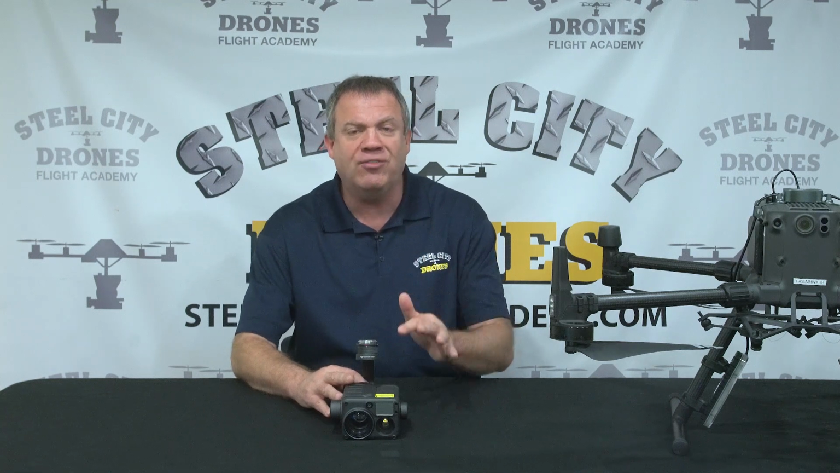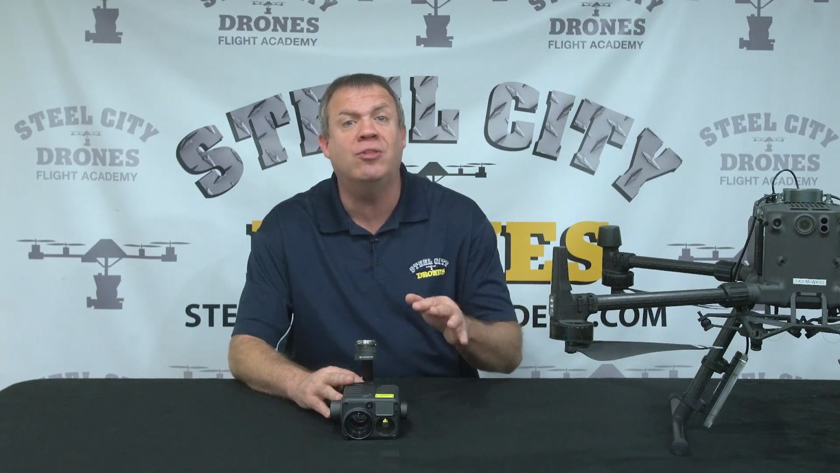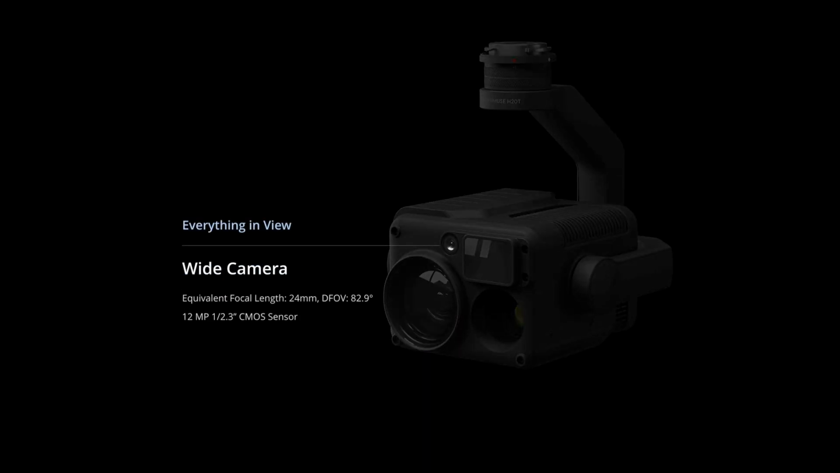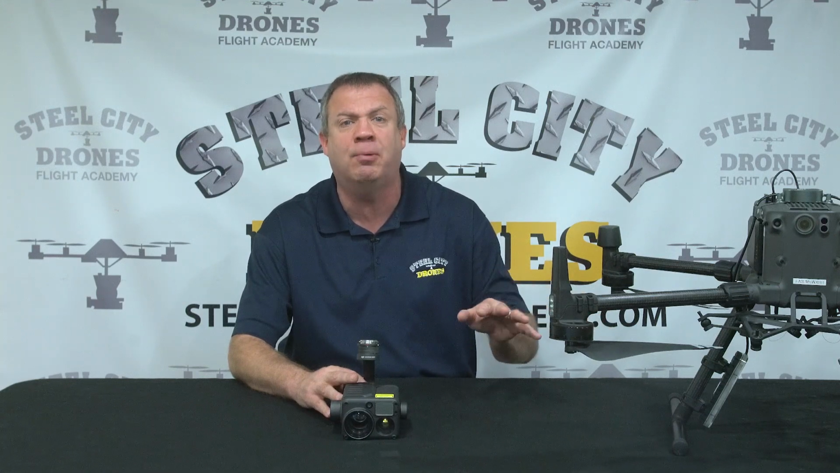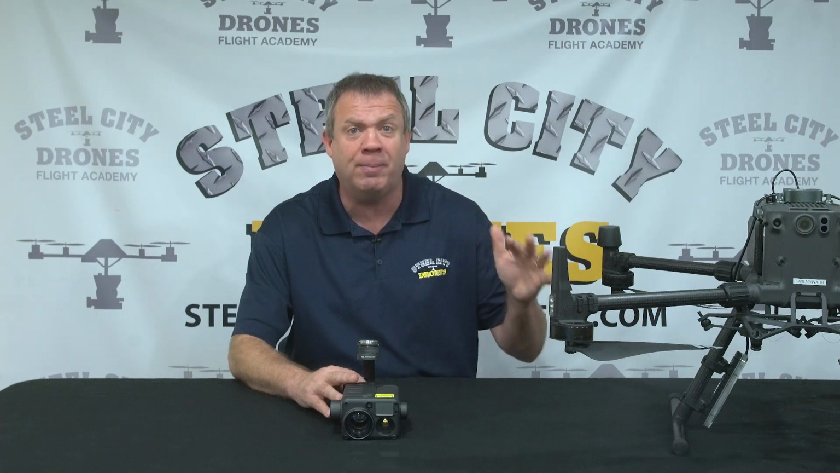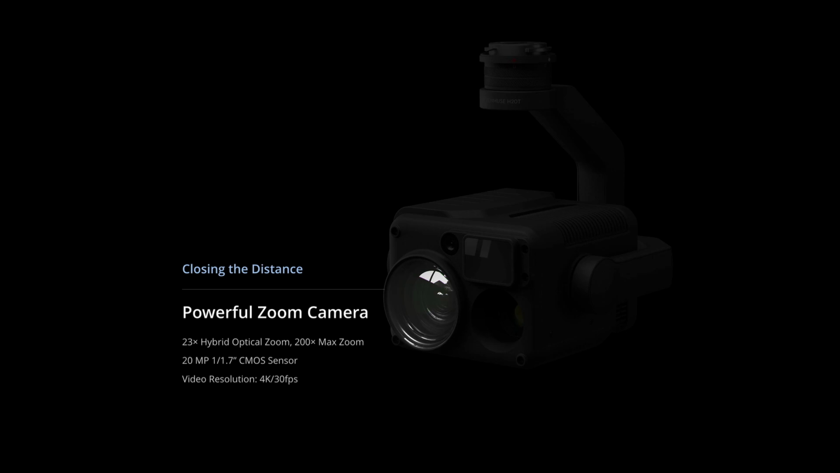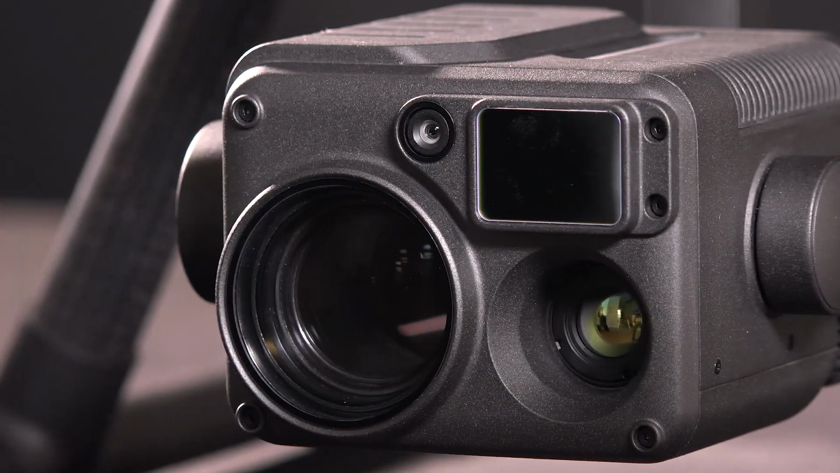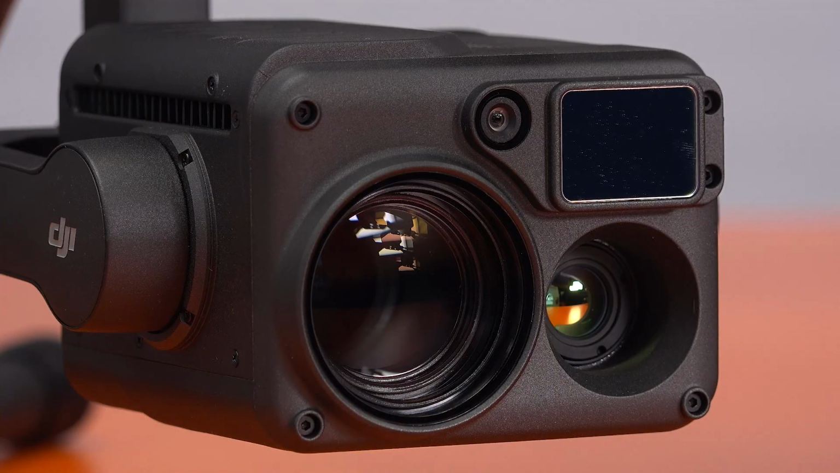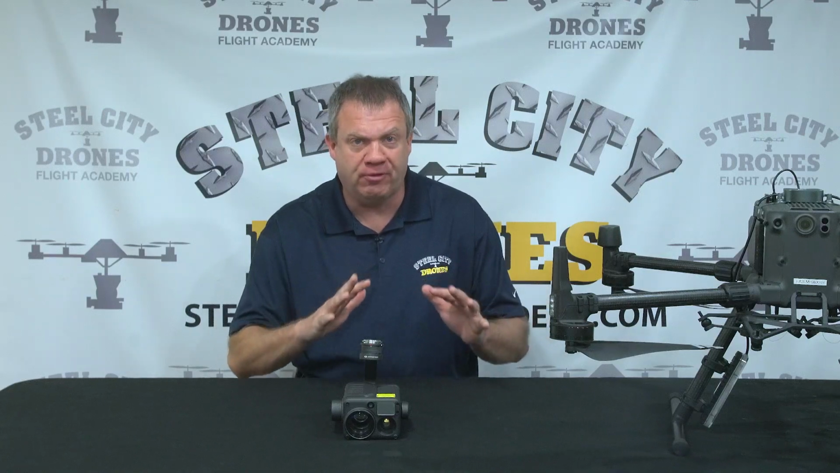So, from a resolution standpoint, let's compare this to the P1 camera. Again, we have multiple cameras inside here. Let's just throw away the thermal camera side of things because that's really not applicable to any of these topics of discussion. We have a wide camera on here. It's a 12 megapixel camera. Then we also have a zoom camera in here, which is a 20 megapixel camera. So a lot of people obviously want to gravitate automatically to the camera with the highest resolution, which is the zoom camera.